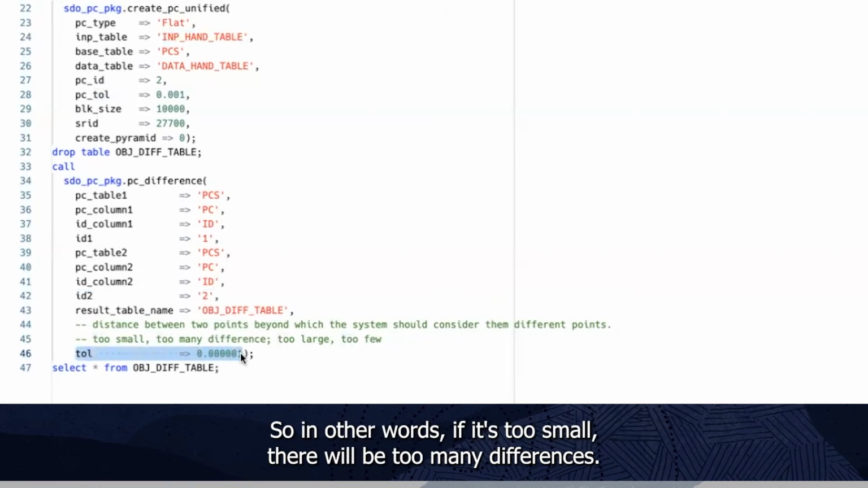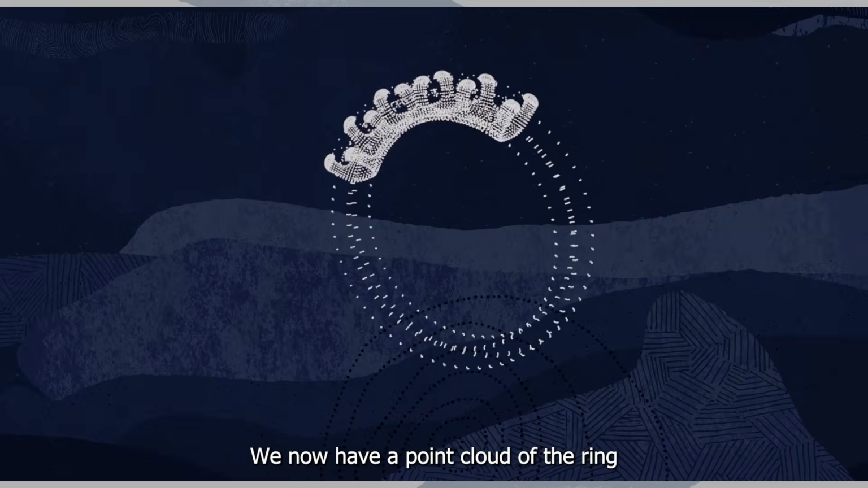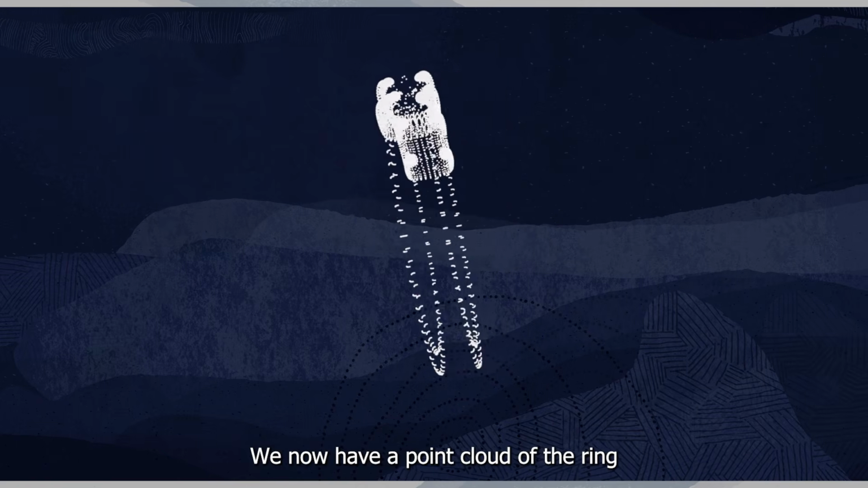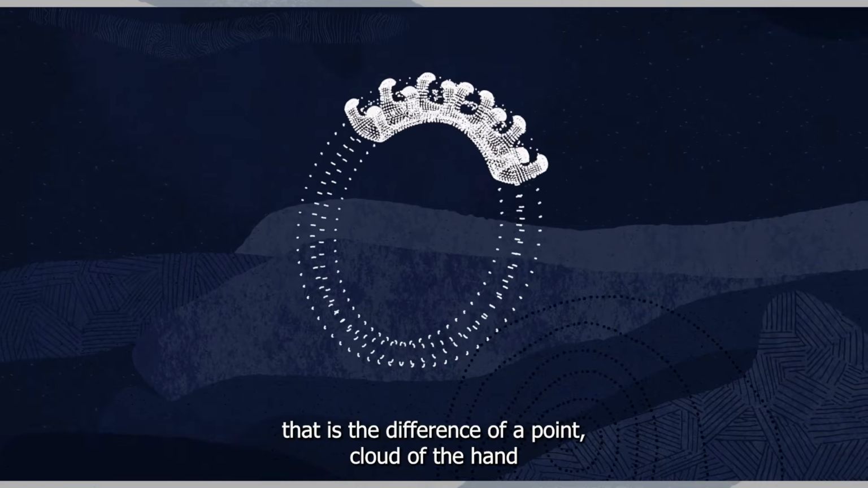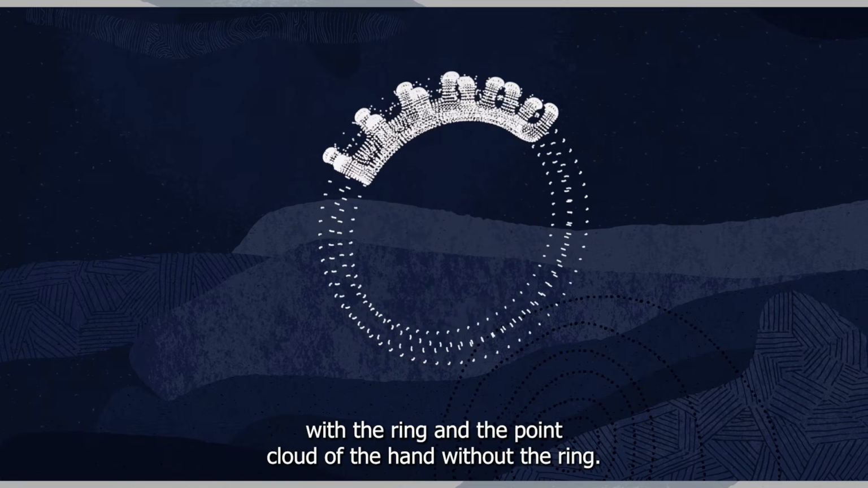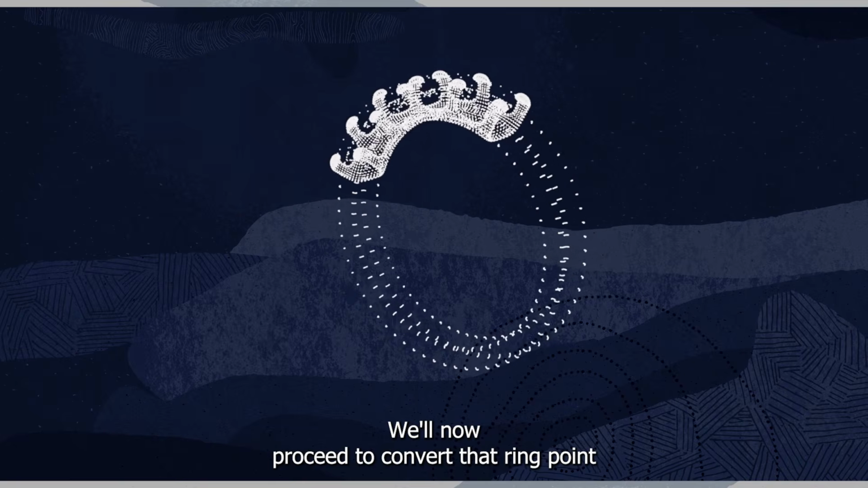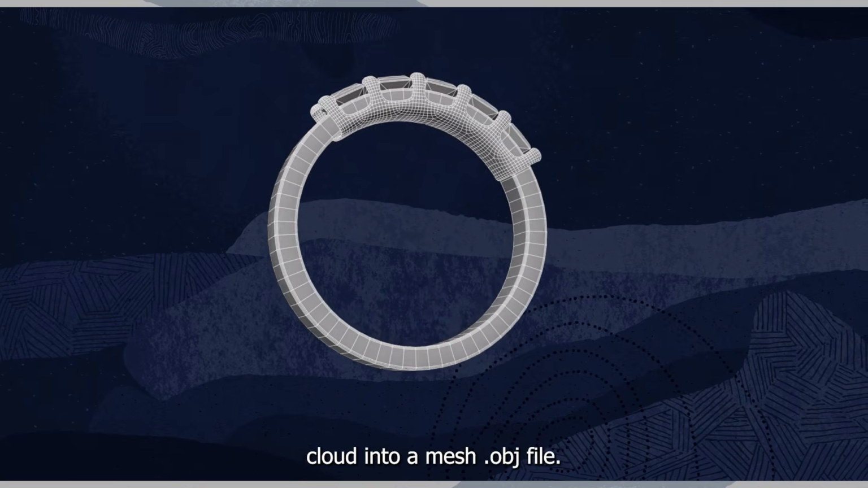So in other words, if it's too small, there will be too many differences, and if it's too large, there will be too few differences. We now have a point cloud of the ring. That is the diff of a point cloud of the hand with the ring and the point cloud of the hand without the ring. We'll now proceed to convert that ring point cloud into a mesh OBJ file.